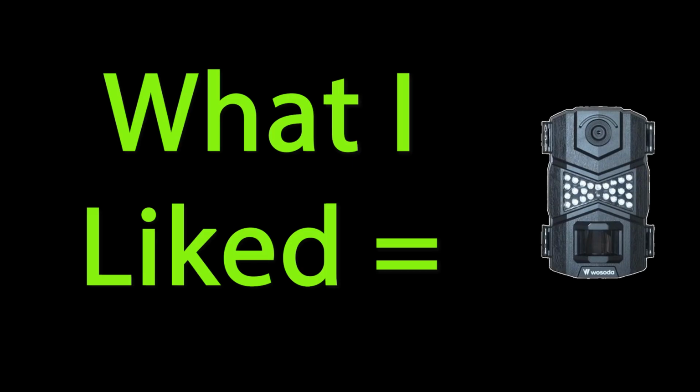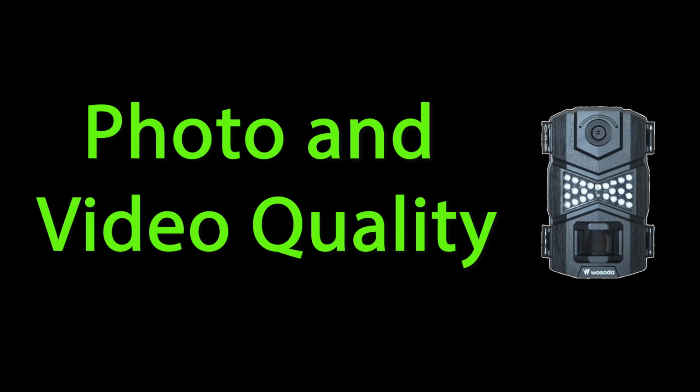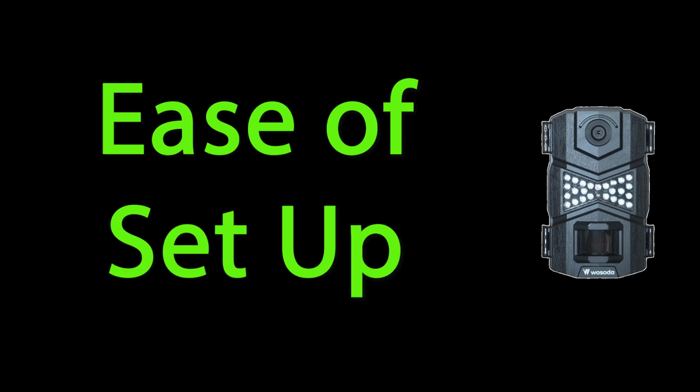Okay, first thing I want to talk about are the things that I liked about this camera. And the first thing right off the bat was the price. At $39.99 on Amazon, it was hard to imagine that a camera of this price would perform as well as it did. The next thing I really liked about this camera was the quality of the photos and videos it took. I was amazed at the quality I got for the price of this camera. Usually you don't see this kind of quality until you spend a lot more money. I was truly impressed.